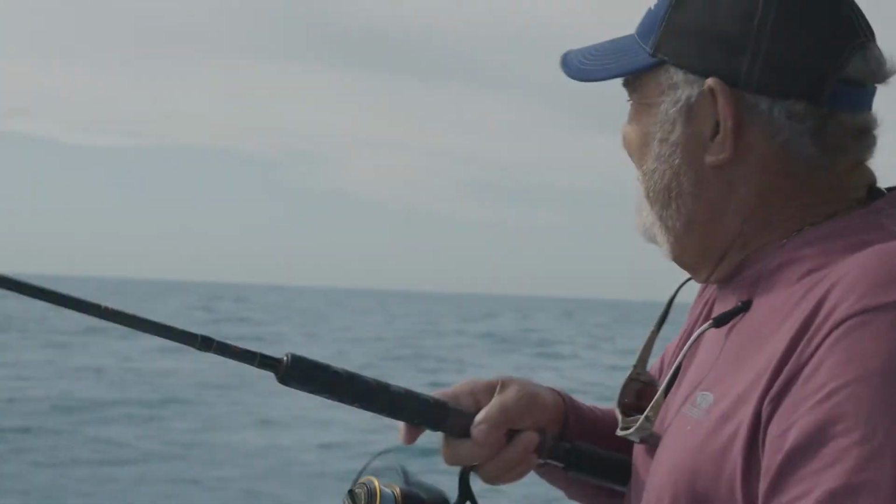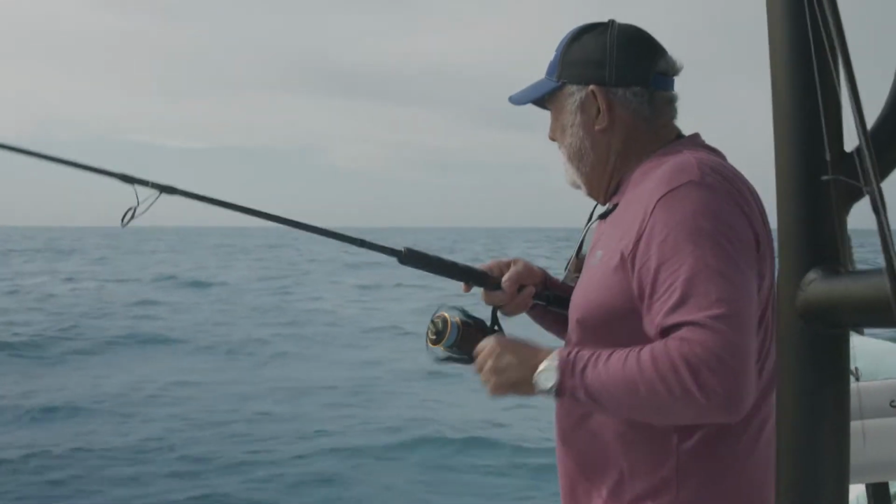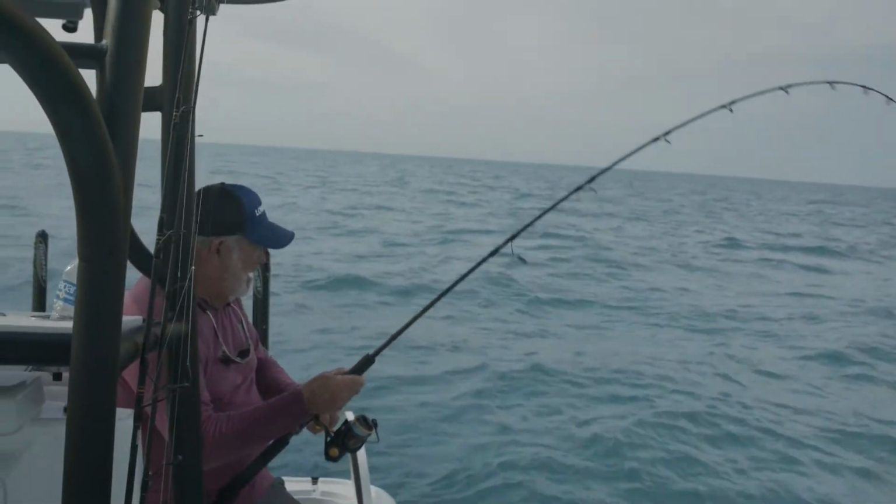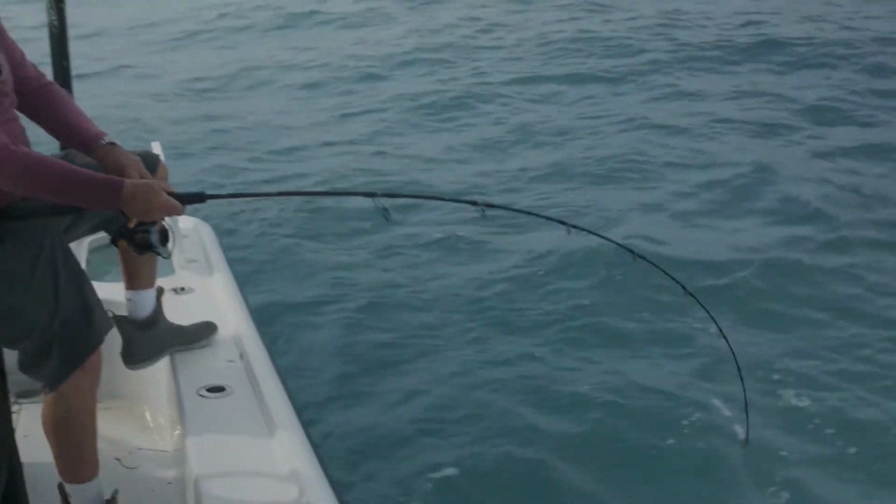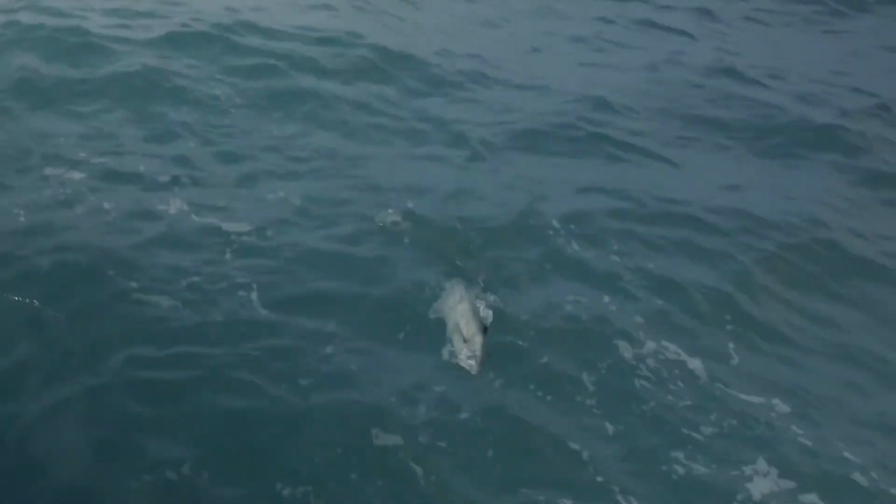There he is. Pretty quick. These are nice Spanish mackerel, 4-pounders. Anything with them? They're not very good to eat. They're real oily.